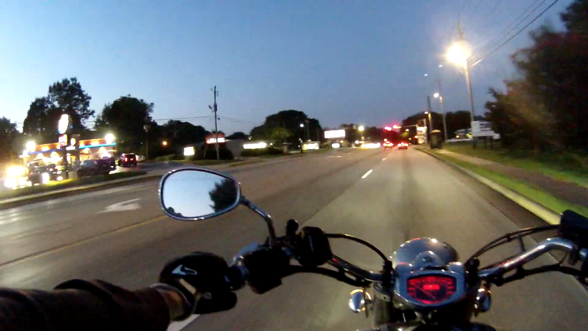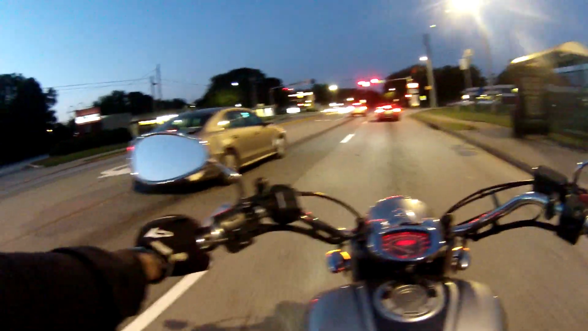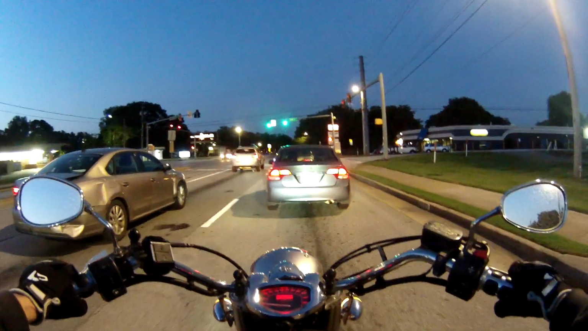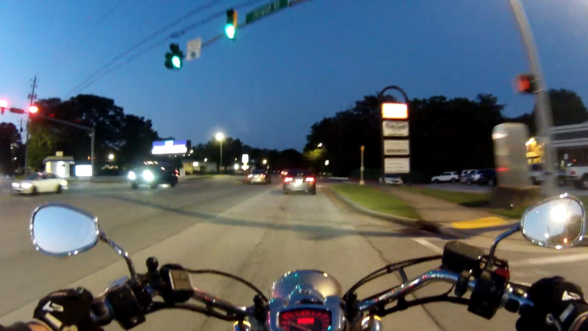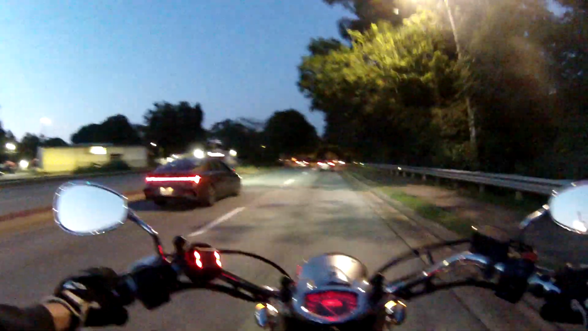Unfortunately, we sit way too much. We don't usually get up till pretty late. By the time we've sat around, had breakfast, and relaxed a little bit, it's already too hot to ride. Especially around here, if you get caught in traffic when it's in the 90s, I had heat stroke once before because of that, and I don't really want to do it again.